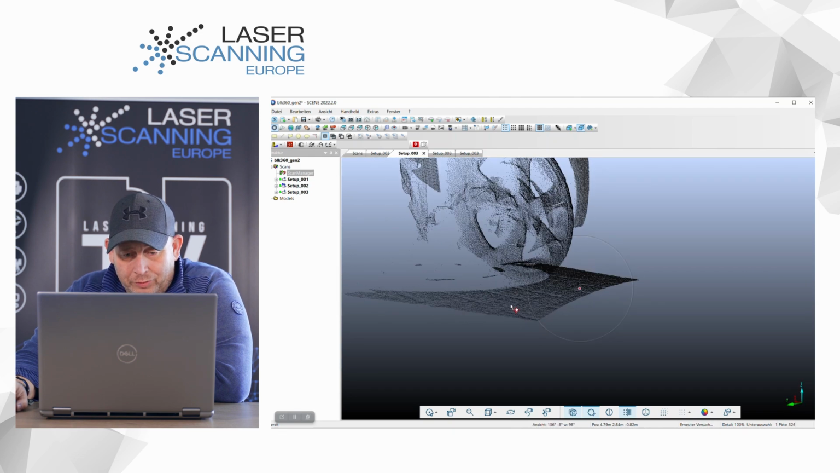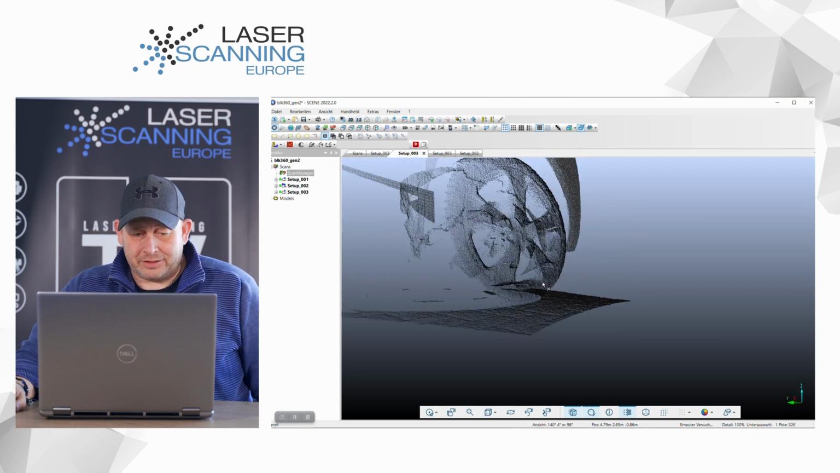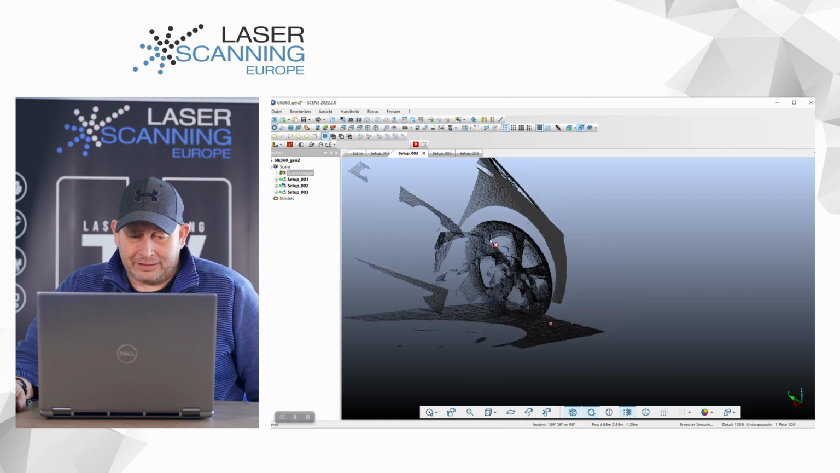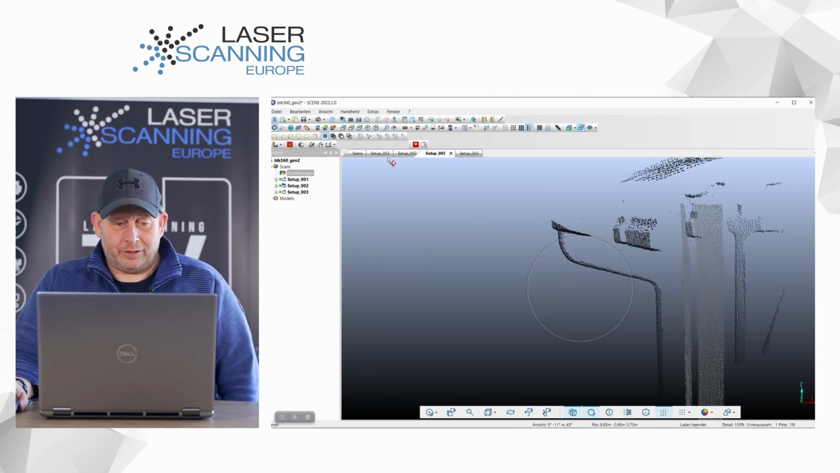You see here, these are the ground points. They're pretty good here, the ground scans from the single stones. But you see, they have really problems with these dark surfaces and also these chrome parts here. I think that's just a little bit the limitation from the scanner. And for this, I also checked some other areas.